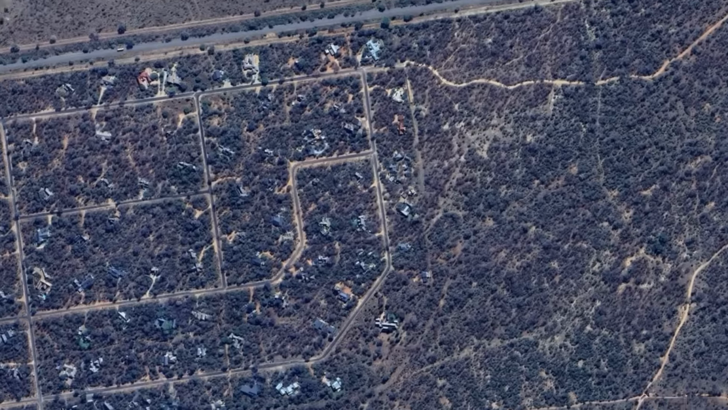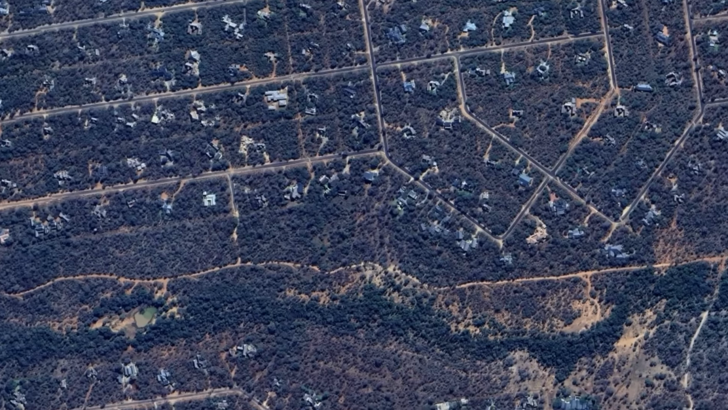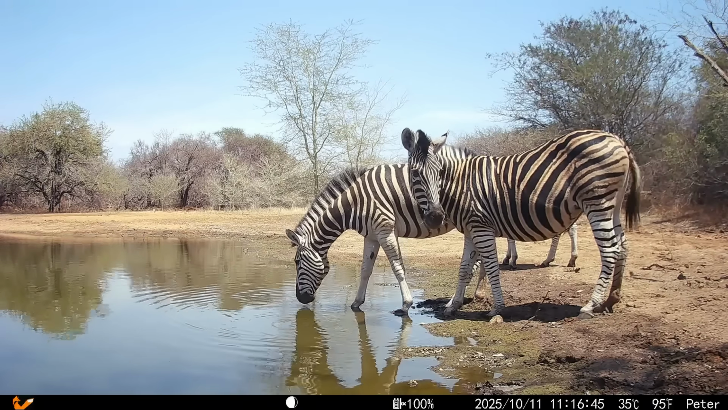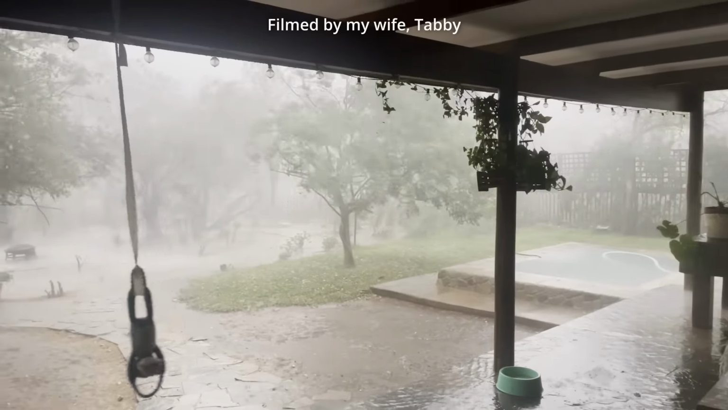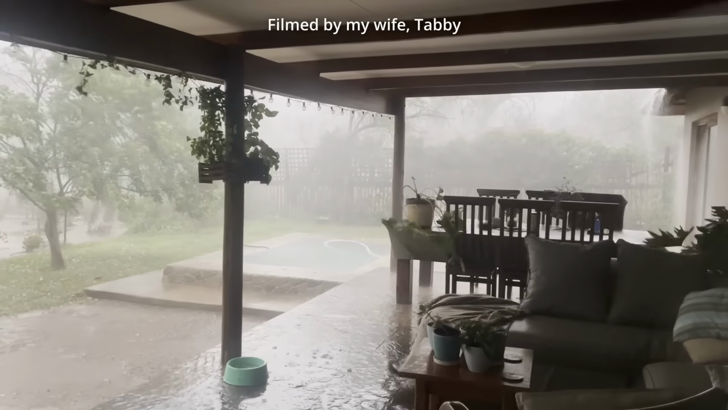On the other side of the estate, at Heron Dam, I nearly lost one of the trail cameras. I had placed Peter's camera on the edge of the dam itself to see what comes down to drink at the end of the dry season, and as expected, there was plenty of activity here. But then, while I was in the Kruger National Park, a massive storm hit the Hoedspruit Wildlife Estate.